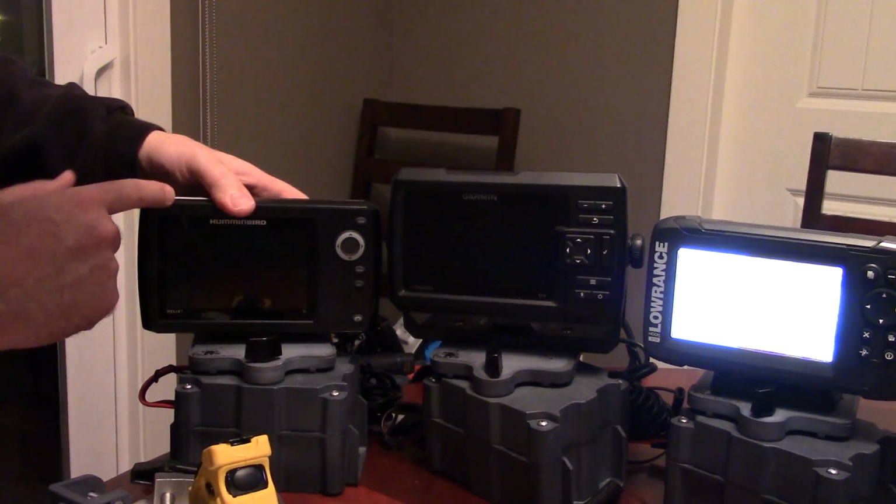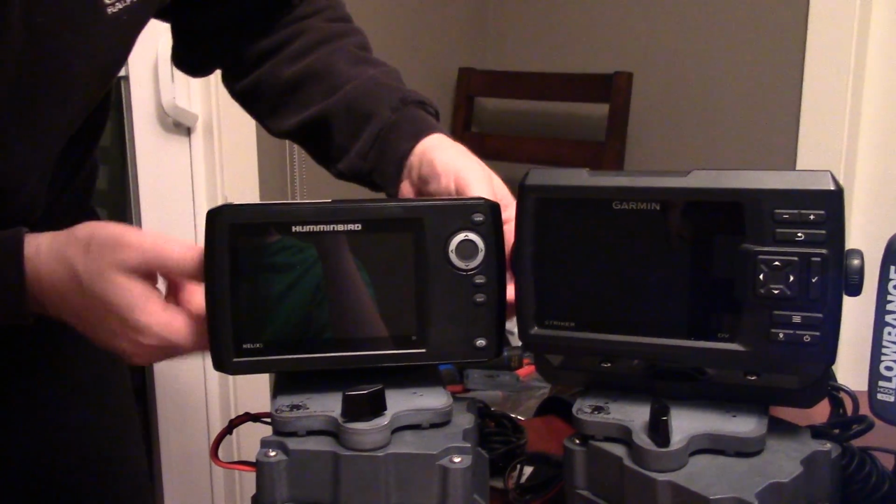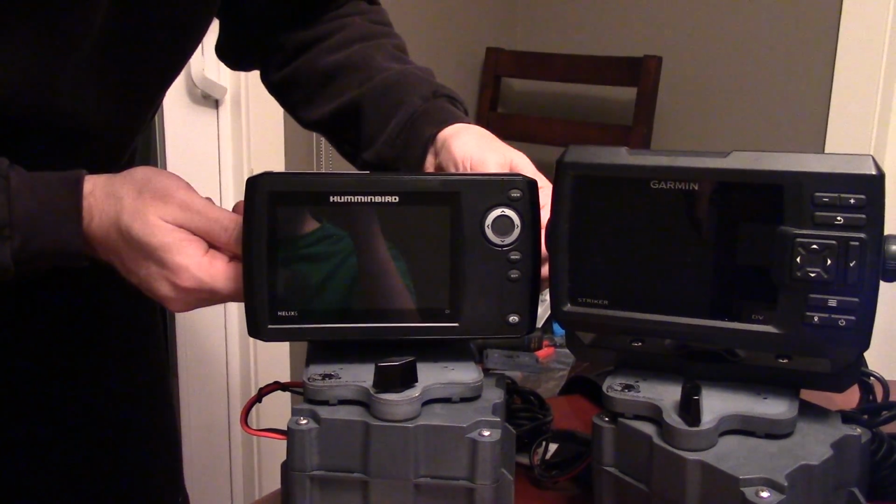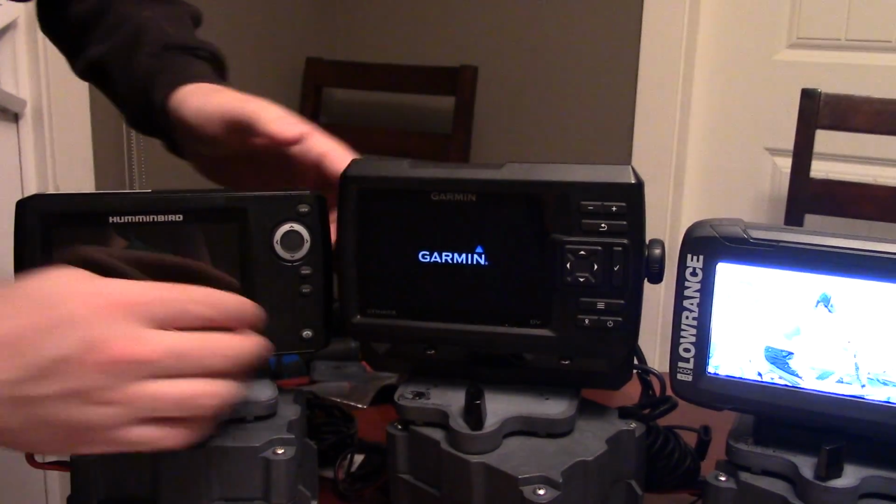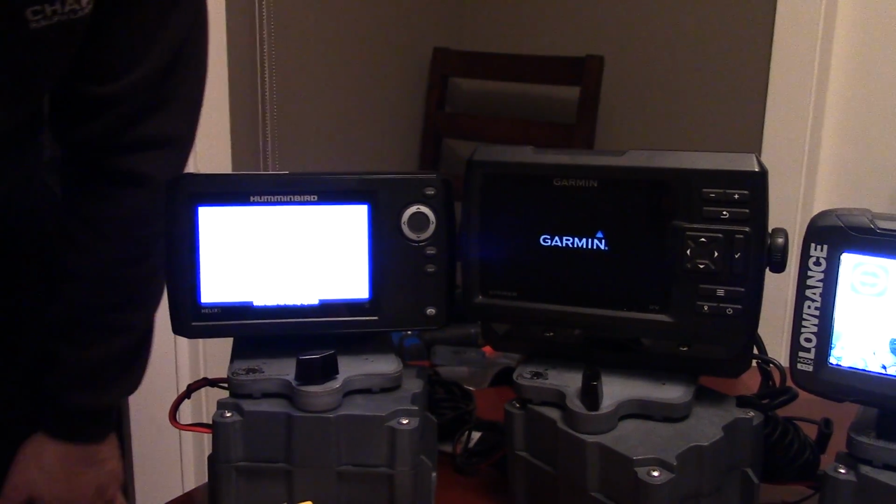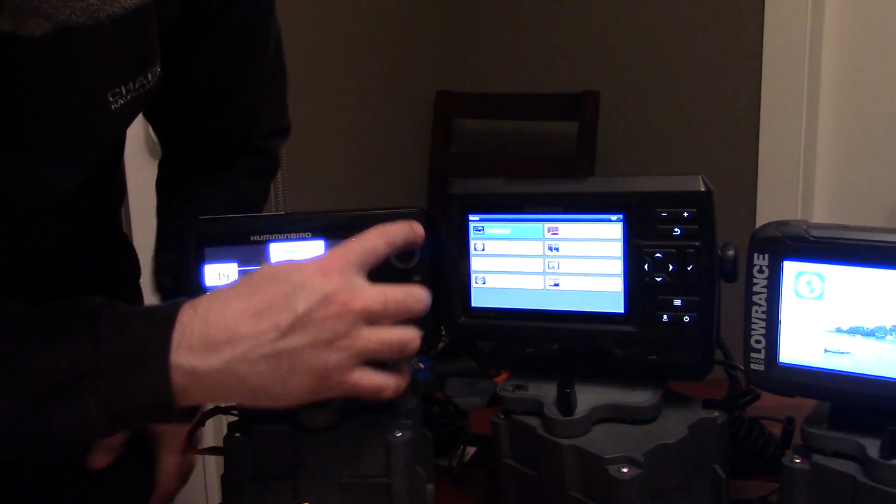I like this finder a lot. I used it a couple years back when I was not as busy with fishfindermounts.com. And I really had a great time using it and finding all sorts of cool things, fish of course. And then there's your Garmin Striker right there. I don't know if, yeah, they're all powered up. There you go. I should have pressed menu right away there.